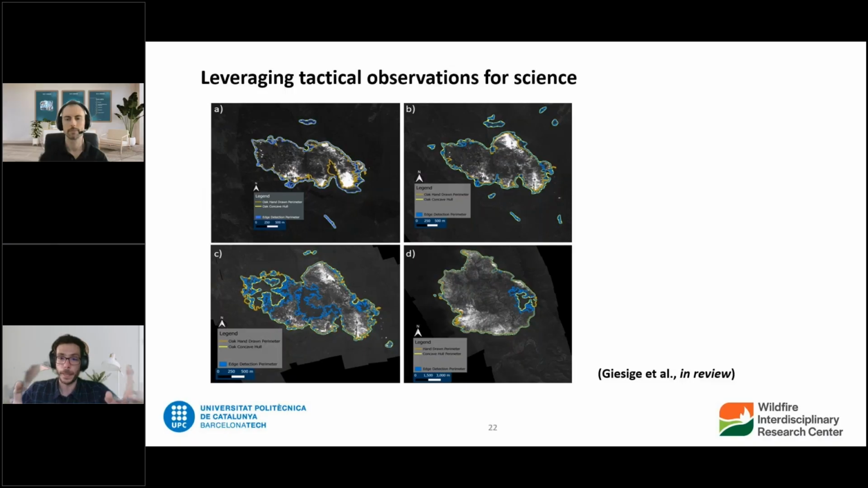So one of the things we've done recently, and Chris has led that, is we've processed some of those data that Cal Fire collected to also try to make it useful for science.